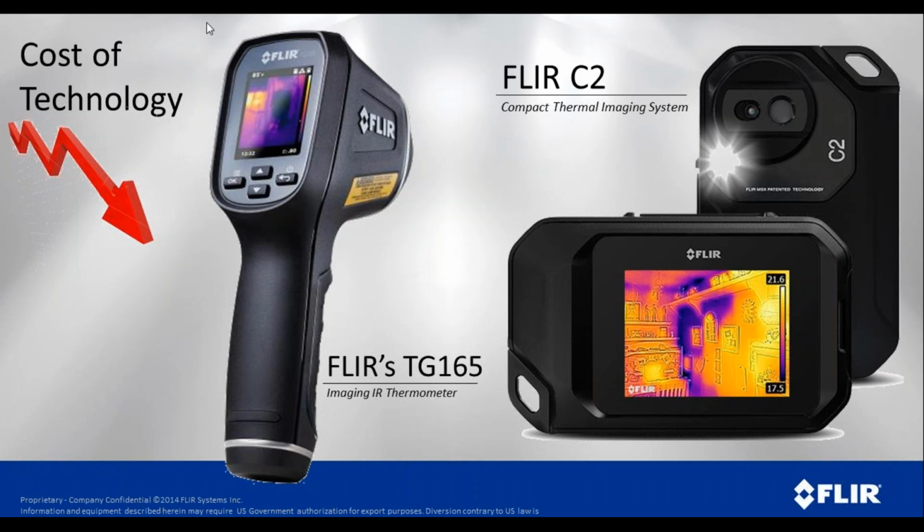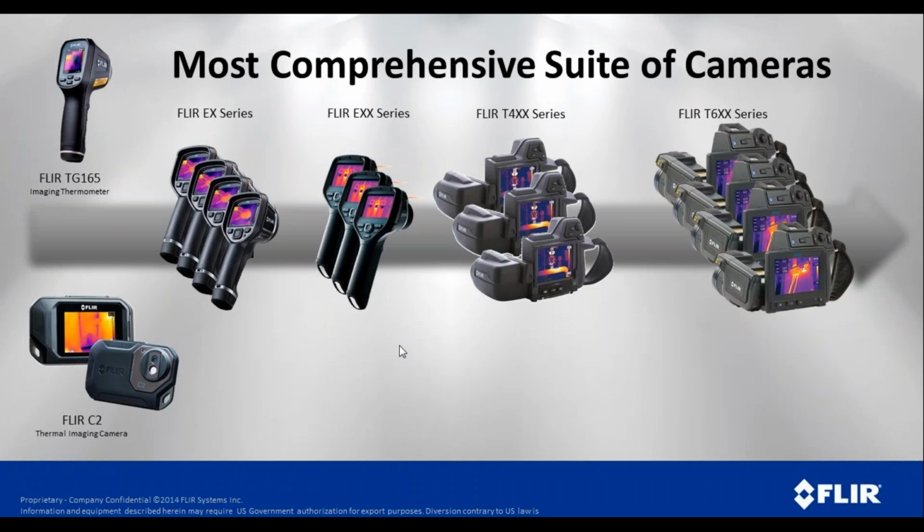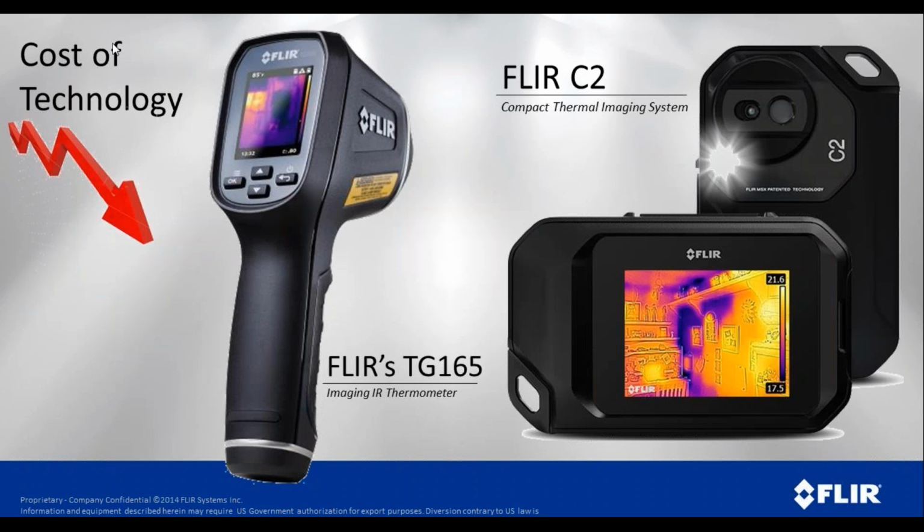Because of things like the Lepton detector, the cost of the technology has come down dramatically. You can see here the TG165, that camera is around $350. We have a TG167, has a little different field of view. It's around $400. Our C2 over there, that's around $700. And so in terms of entry-level thermal imaging, these are great devices. We'll talk a little bit more about them.